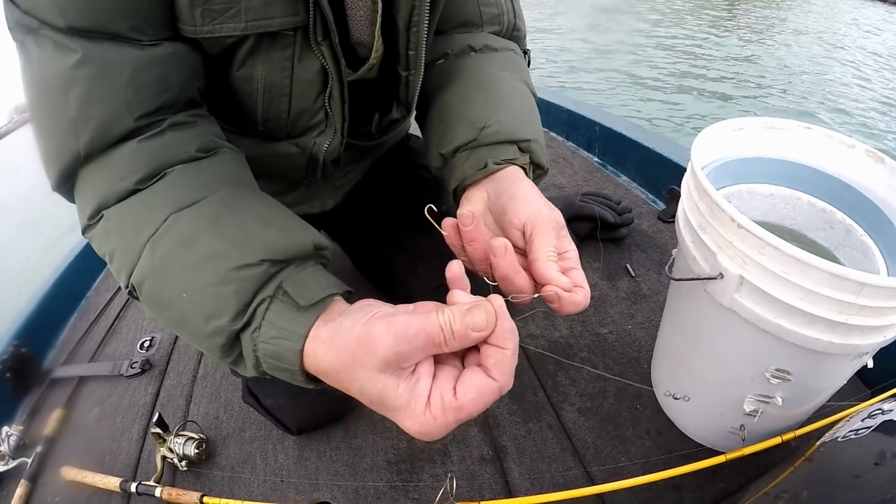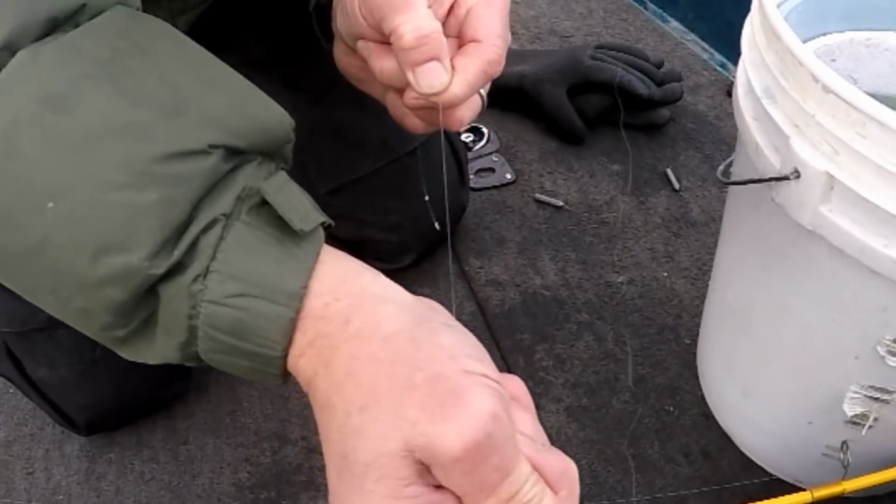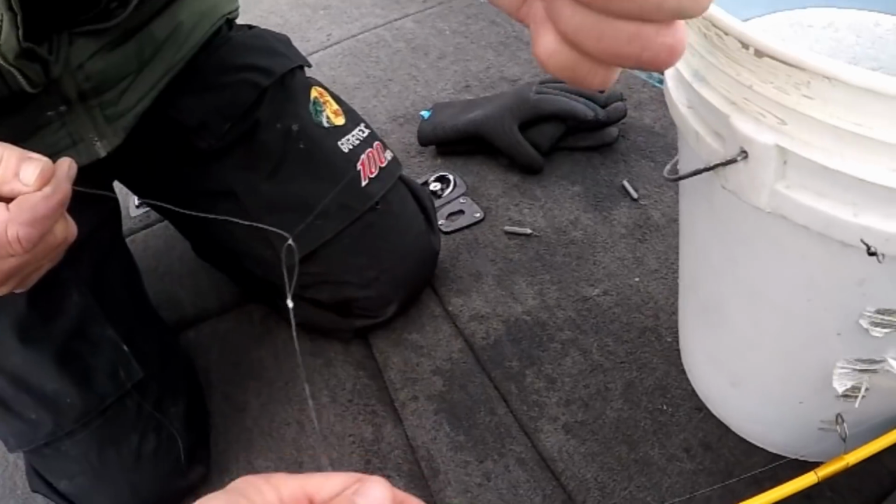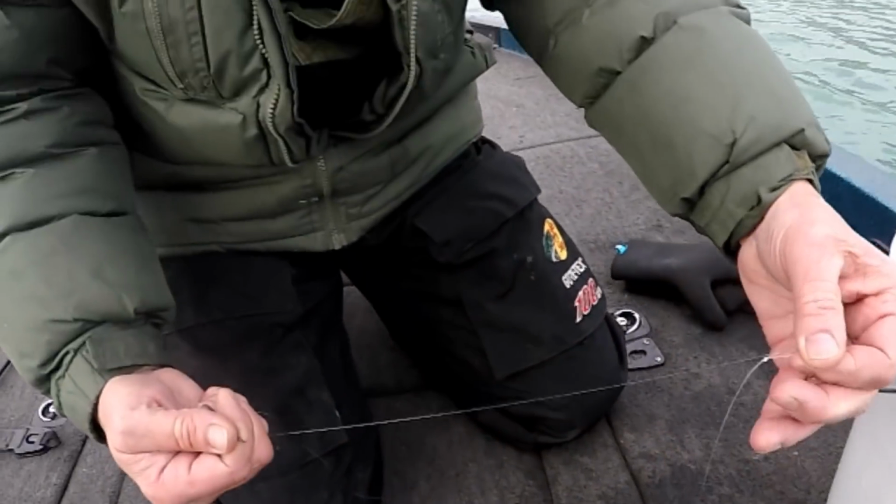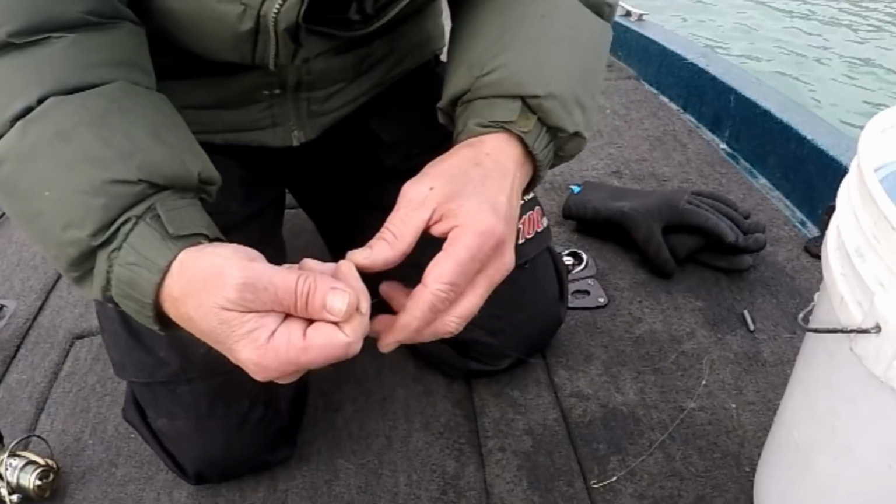Looks like something you can just buy at Walmart. Yeah, you can get them in packs. Bass Pro has them. Just about everybody has them. Like the Eagle Claw. Yeah, they're number 4s or number 6s. Number 4. I like to stay 6 to 8 inches to a foot down with my sinker.